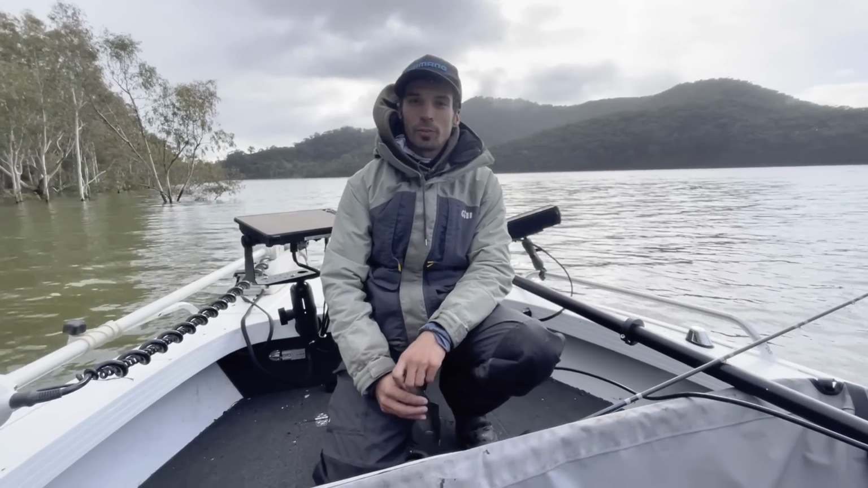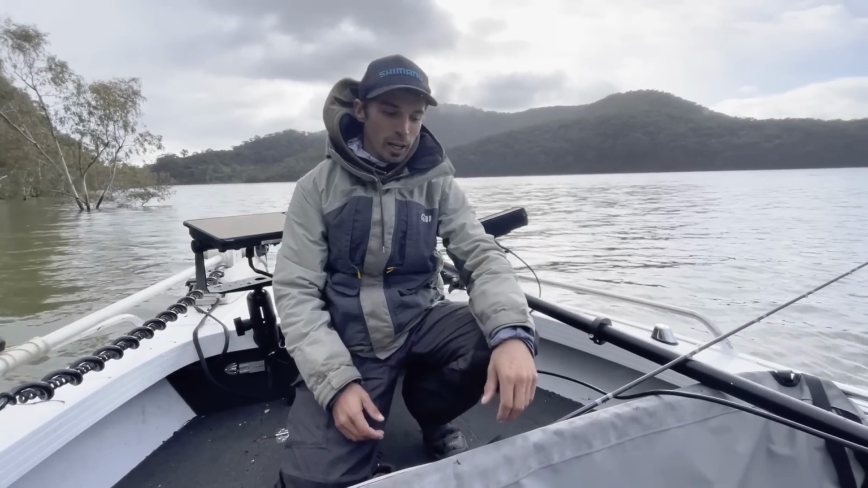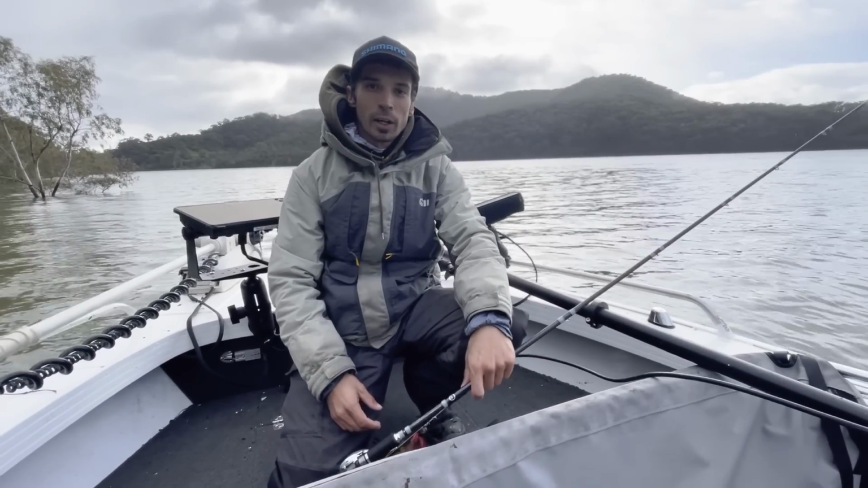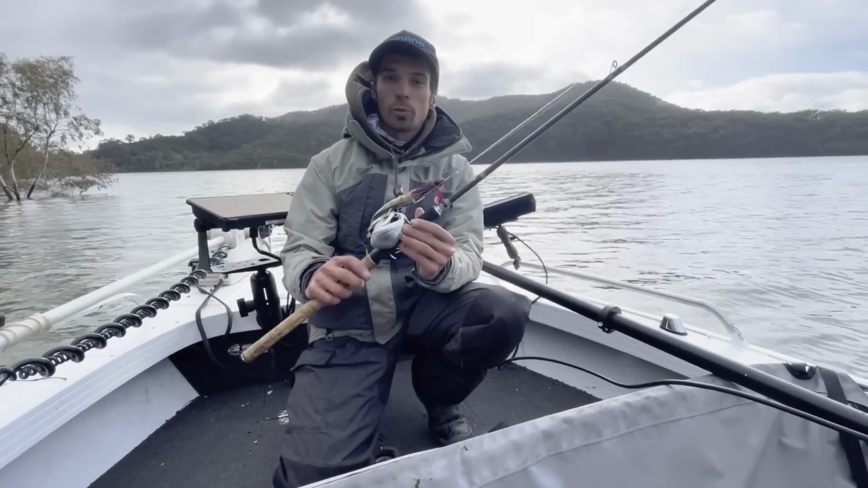Alright, wow, that's it for the session. It was awesome to get those two fish. So good to watch Jimmy catch that big one on one of his new prototypes. That was a hell of a fish. So many good ones like that in Eildon. It's good to see. But do a bit of a gear run through before we head off home.